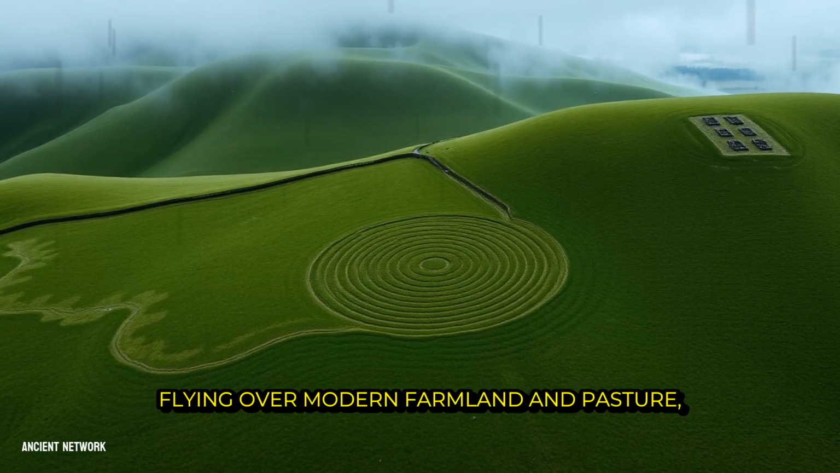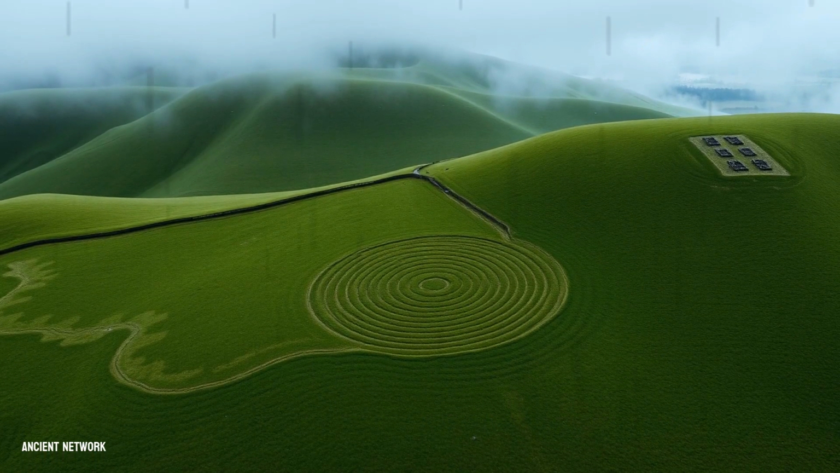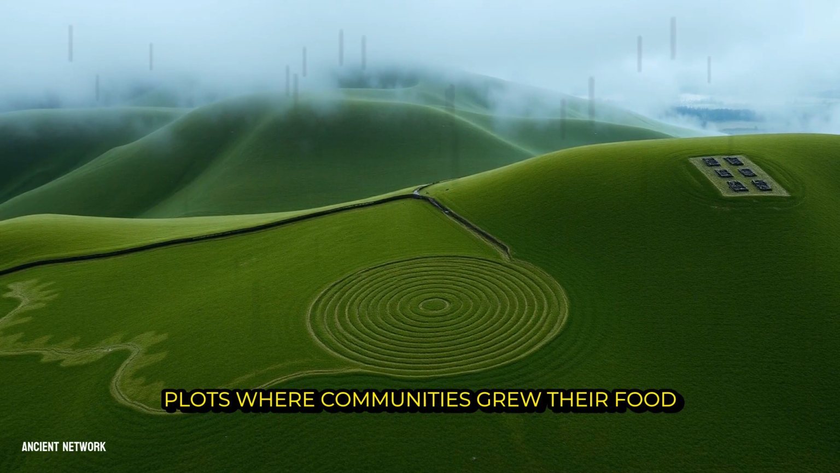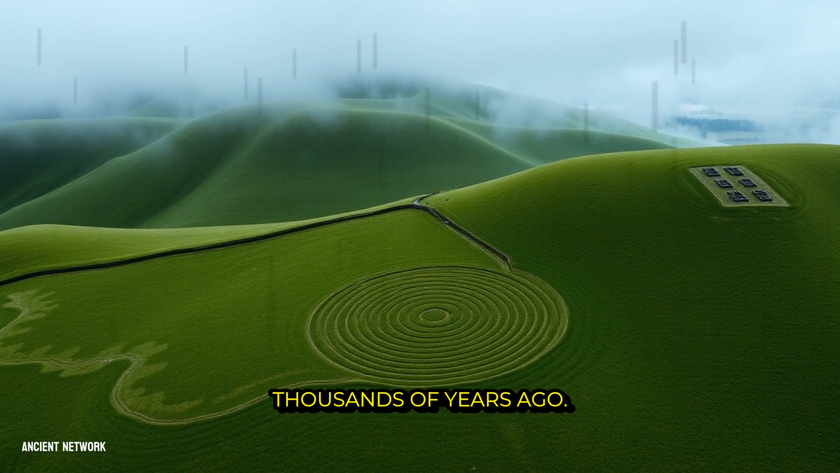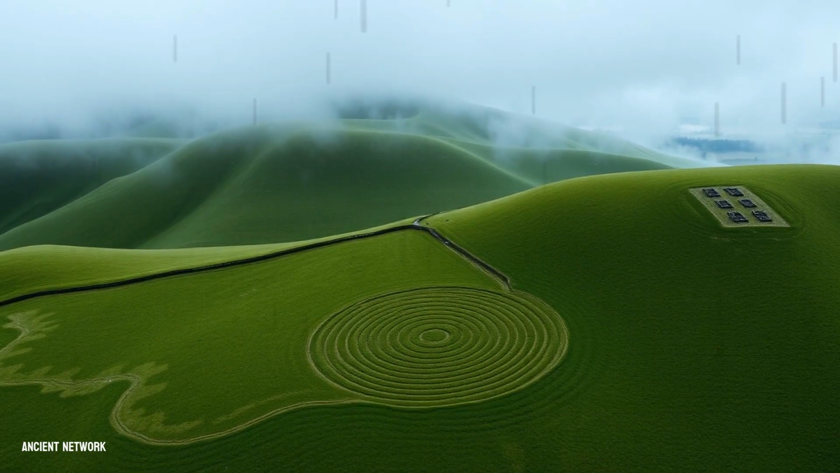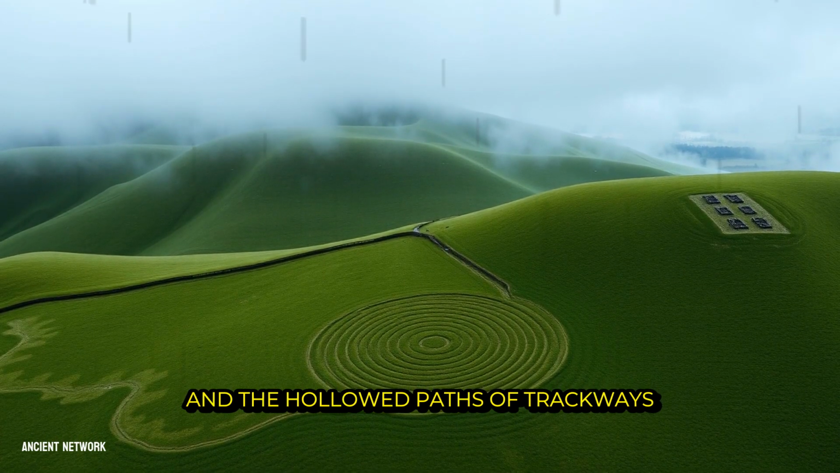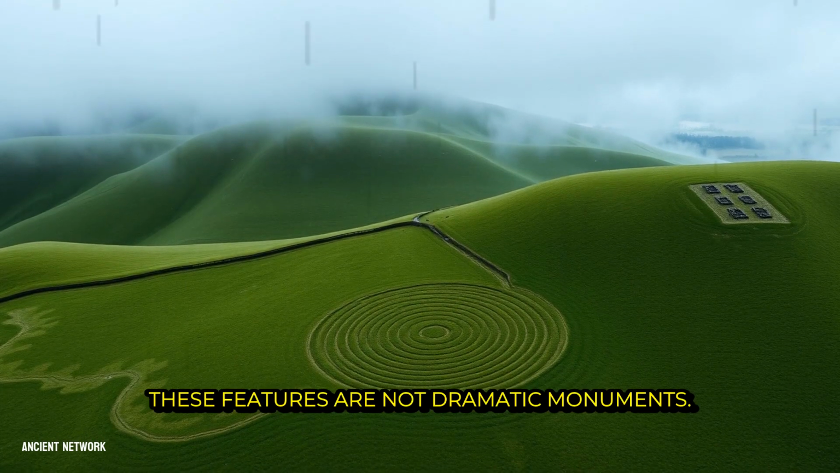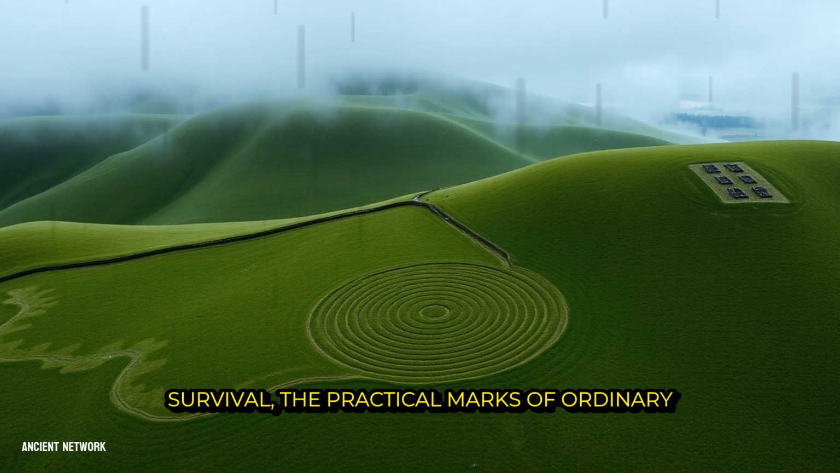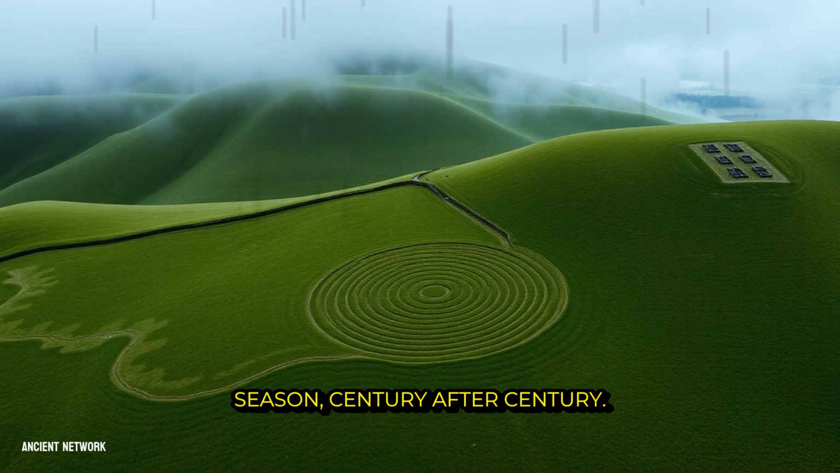Flying over modern farmland and pasture, LiDAR maps subtle earthworks invisible to the naked eye. It reveals the faint ridges and furrows of prehistoric field systems, organized plots where communities grew their food thousands of years ago. It outlines the circular banks of livestock enclosures where animals were kept safe at night. It traces the footprints of roundhouses and the hollowed paths of trackways worn by generations of feet. These features are not dramatic monuments. They are the everyday architecture of survival, the practical marks of ordinary people shaping their world season after season, century after century.